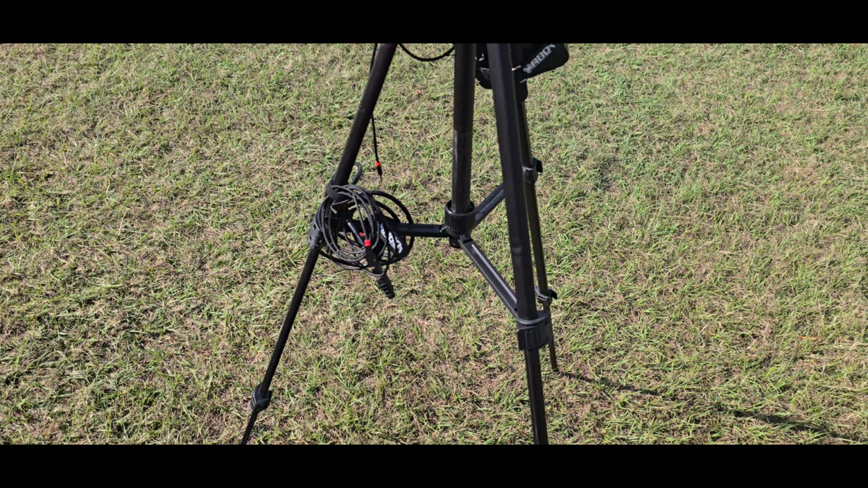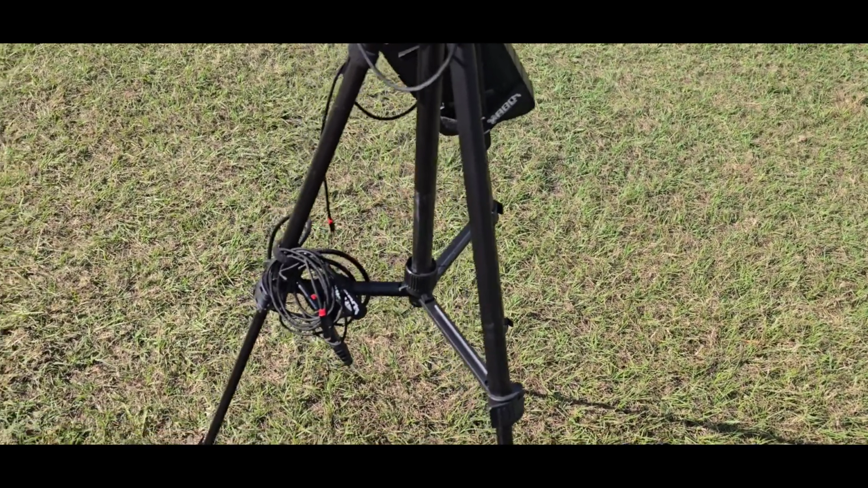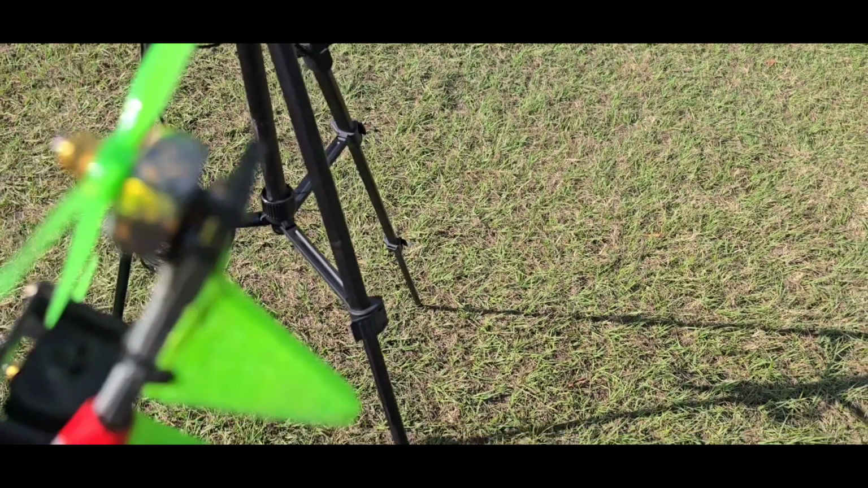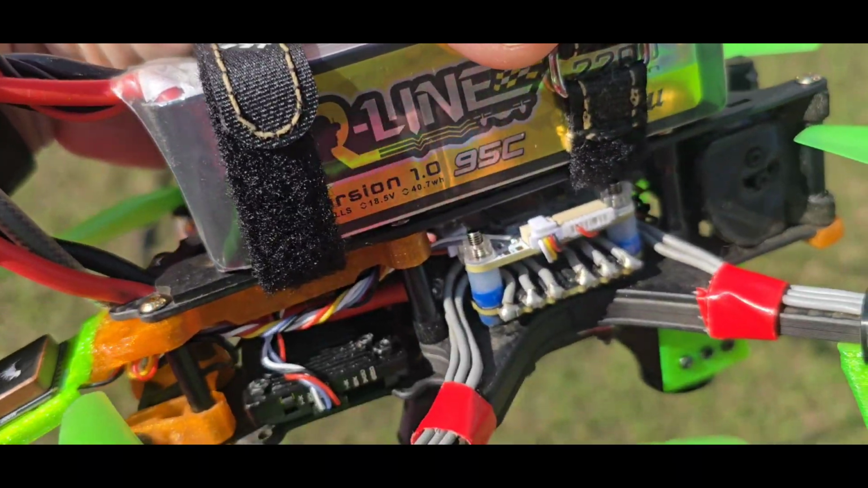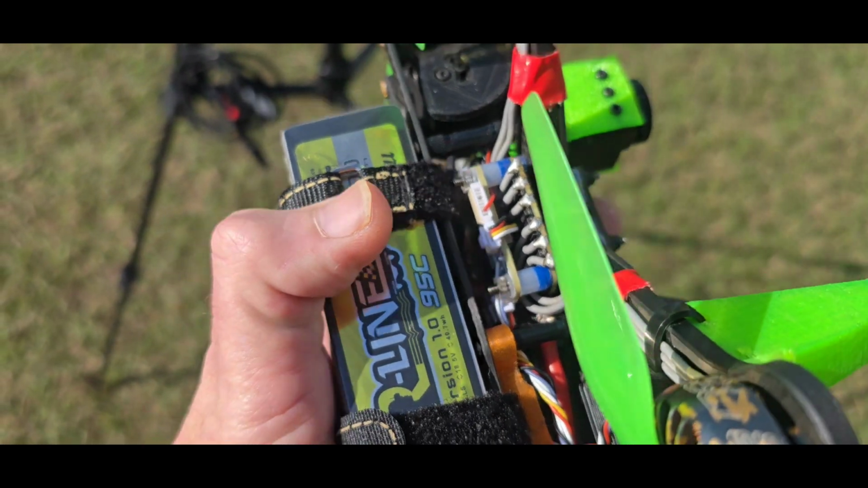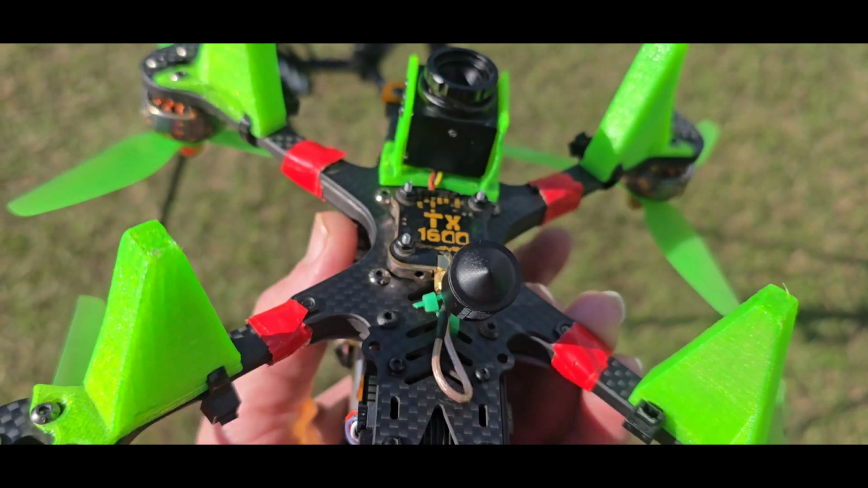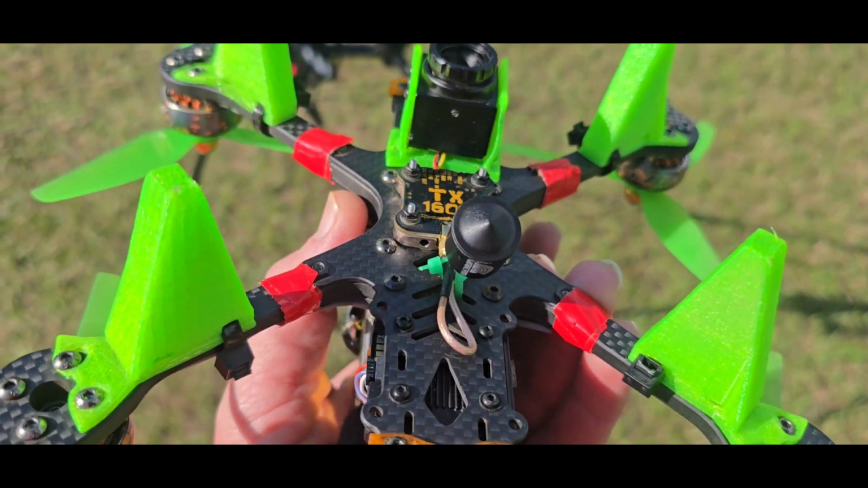Here I am outside with my ground station. I have a little solar battery backup to run my rapid fire module. Also, you can see on there in just a minute what else I got sitting on it. So this is my build running a 5S 2200 milliamp R-line tattoo battery on top. I get like 11-12 minutes flight time on here.